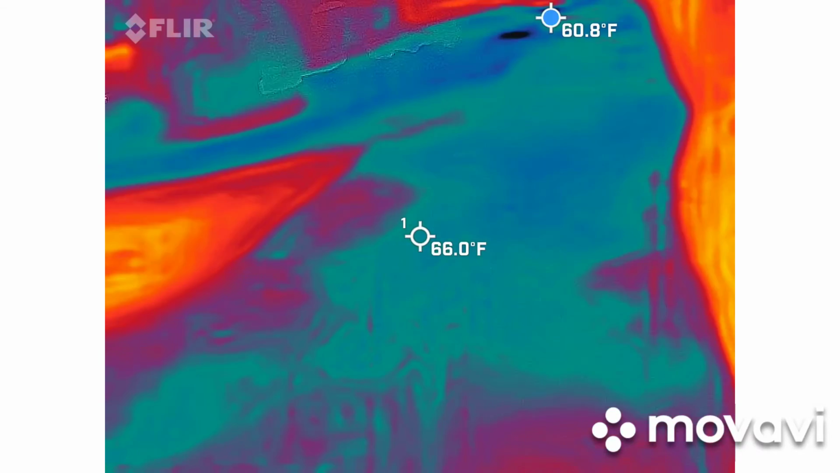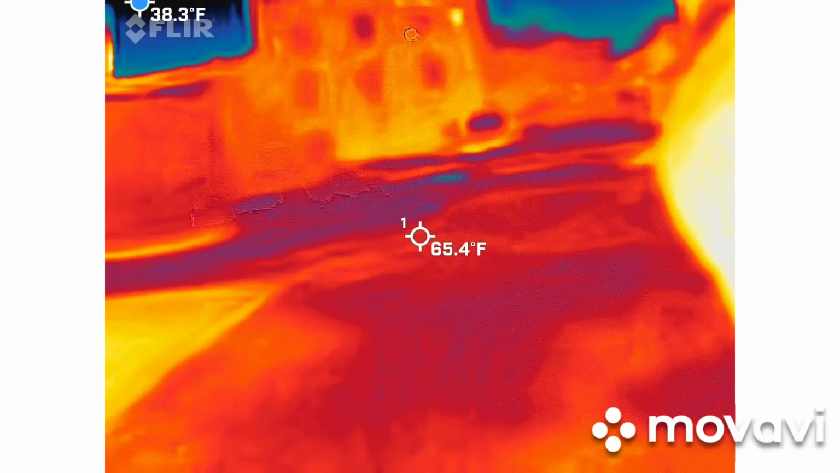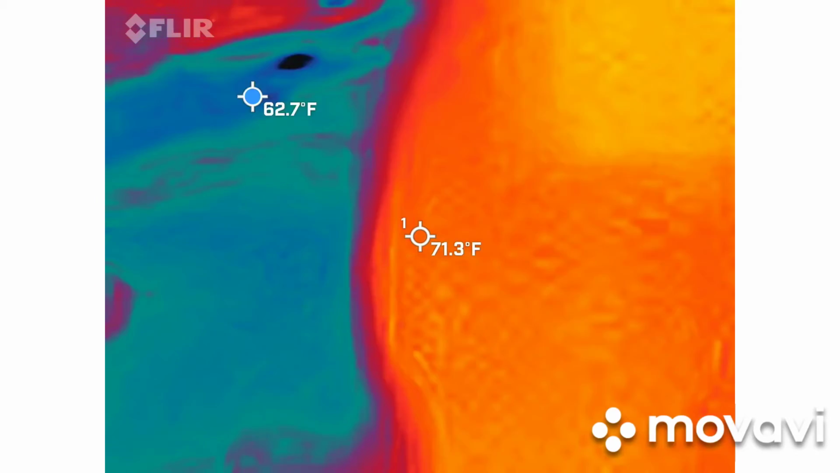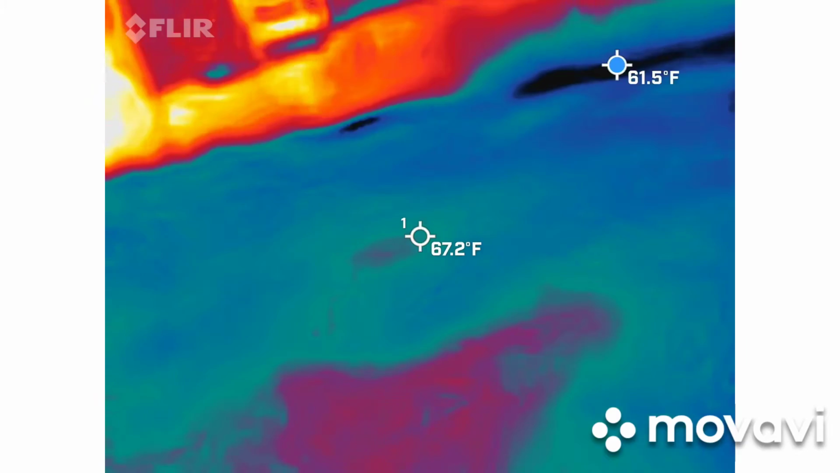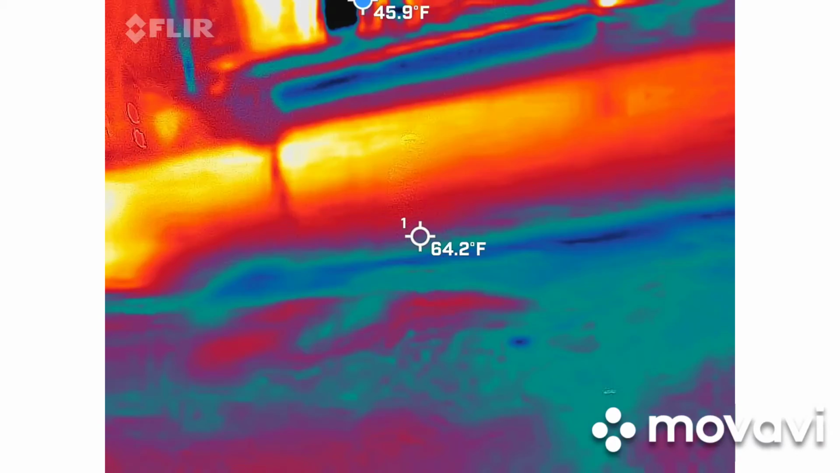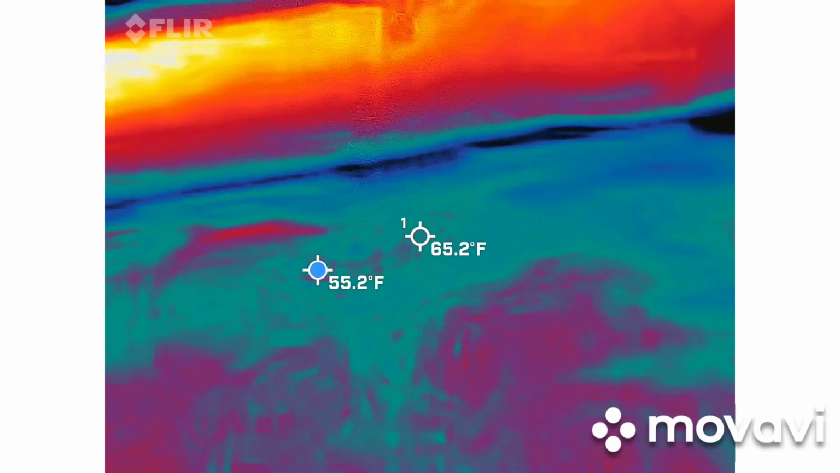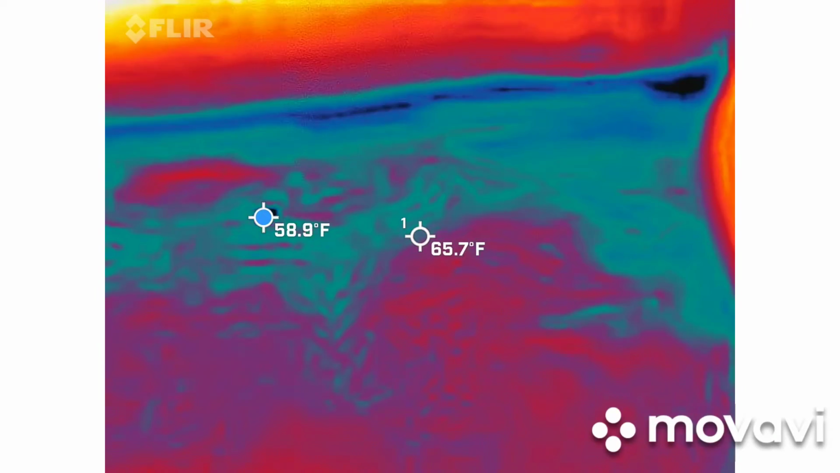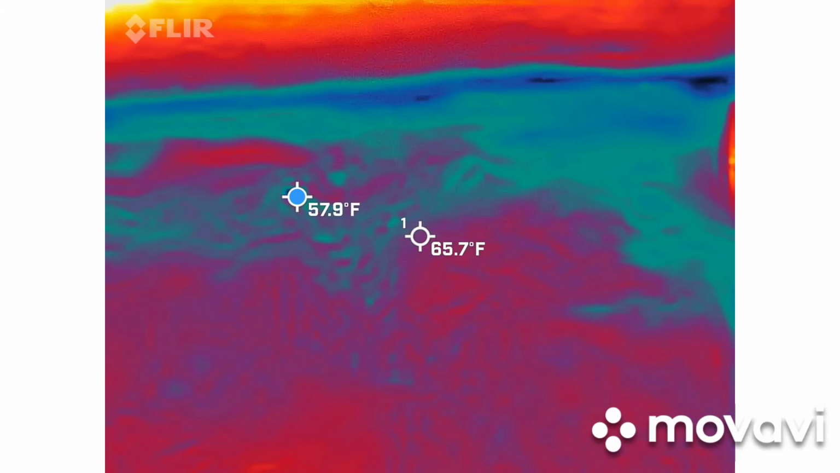Oh, Dad, I see another. What? It's right there. Oh, it went away. Anything? Oh, yeah, it's right there. It's 56. What's that mean? It's cold. 58, 57 point. It keeps changing.